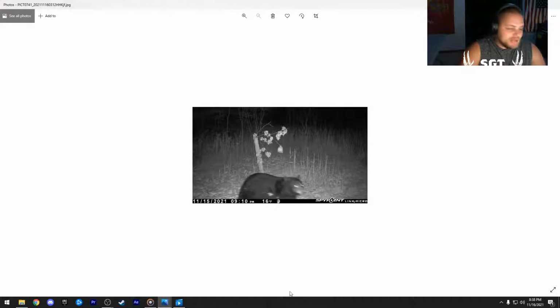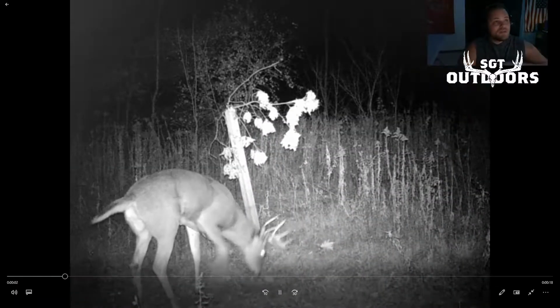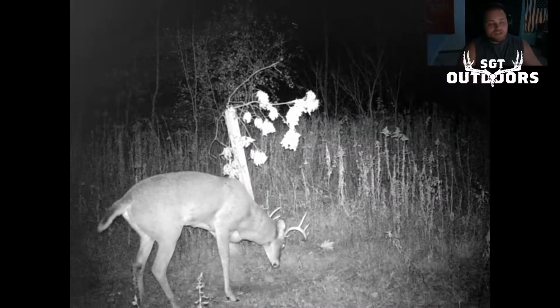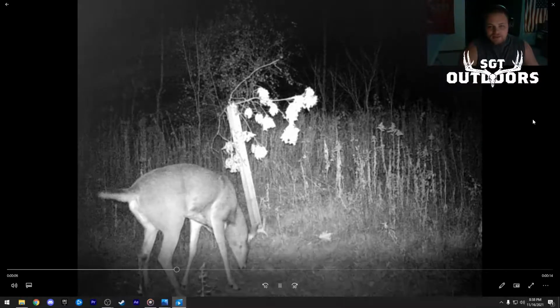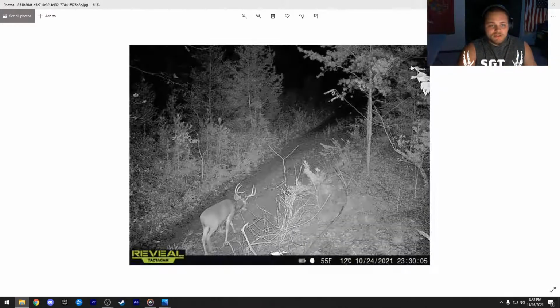It's not a massive difference, because this is when it was waist high. This was when it was maybe chest, waist, chest. It's not that big of a difference, really. But hopefully it gets it out of those deer's vision, I guess, is the best way to put it. But we got a couple passers on this deer, too. Let's move on to the next one, shall we?